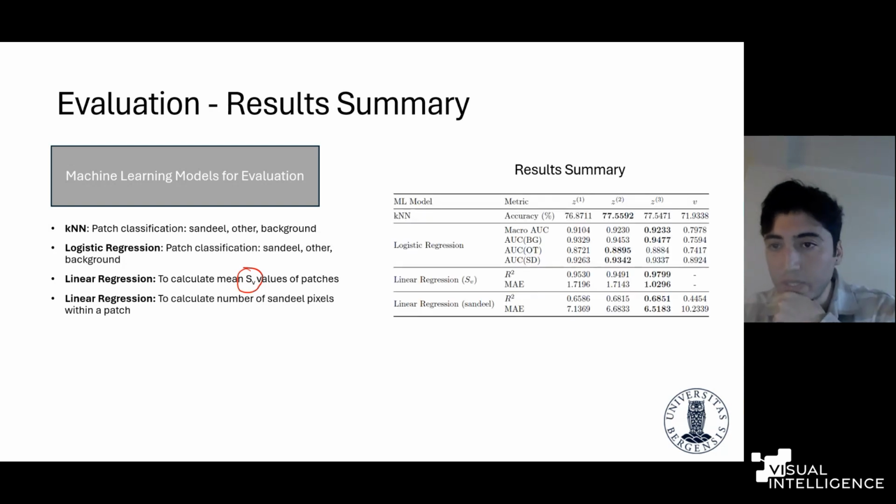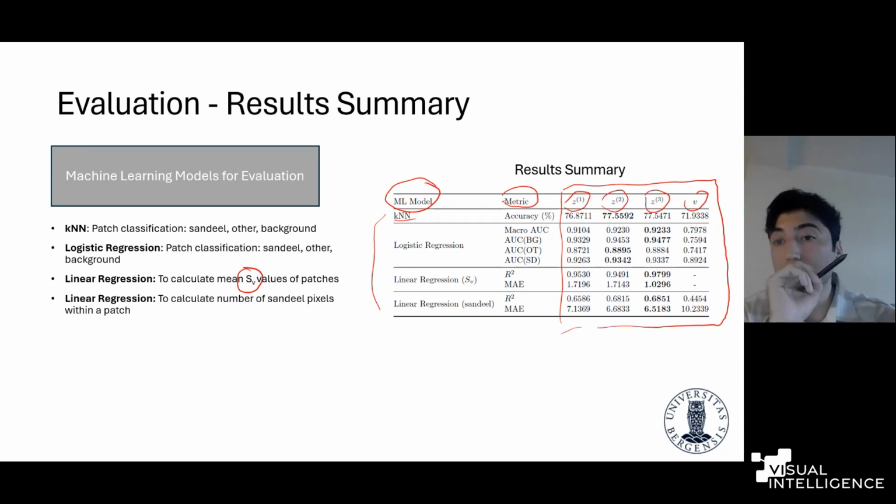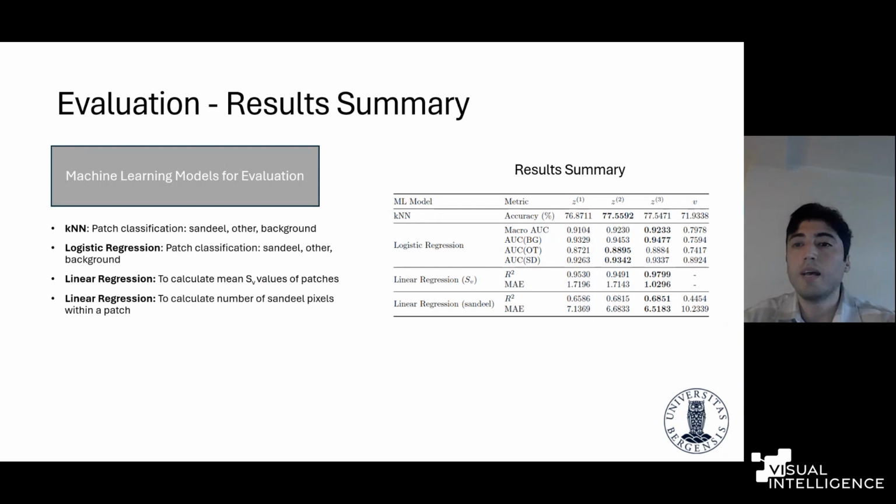And this is the result summary at the right-hand side. As you can see, we have the machine learning models, as I mentioned, at the left-hand side. And for each model, we have different metrics. And for each machine learning model, when we use the data representations, you see Z1, Z2, Z3, and V, how do they perform, because the only difference for those models is the data representation. And we present the best results for each row, for each machine learning model, in bold font.